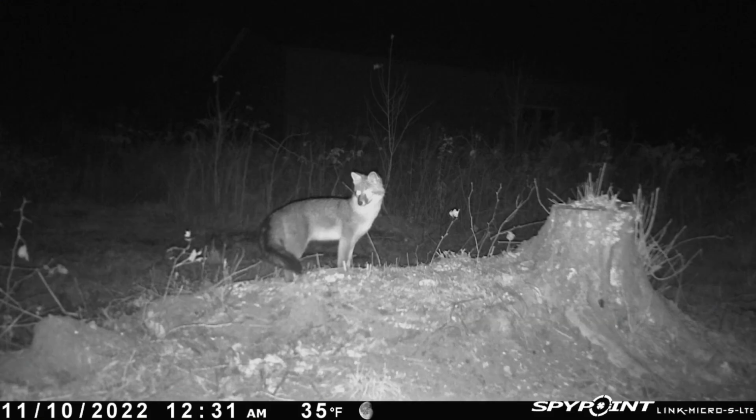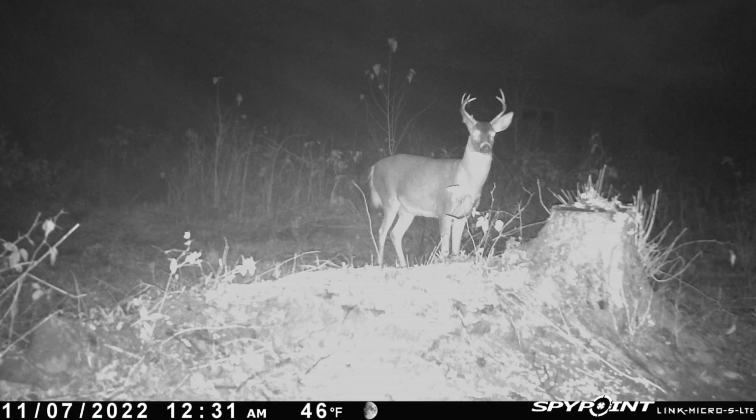We've gotten deer, turkey, porcupine, raccoon, anything that lives upstate New York except for bear. We haven't had a bear come by yet, but we know they're in the area. But we also have gotten a couple stray dogs, maybe some cats have come by as well. We haven't seen anybody on our property yet, which is thankfully a really, really good thing.